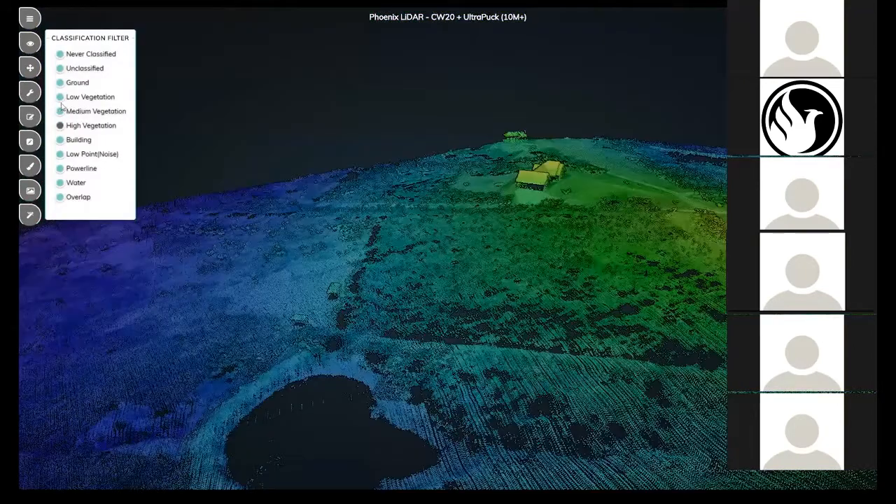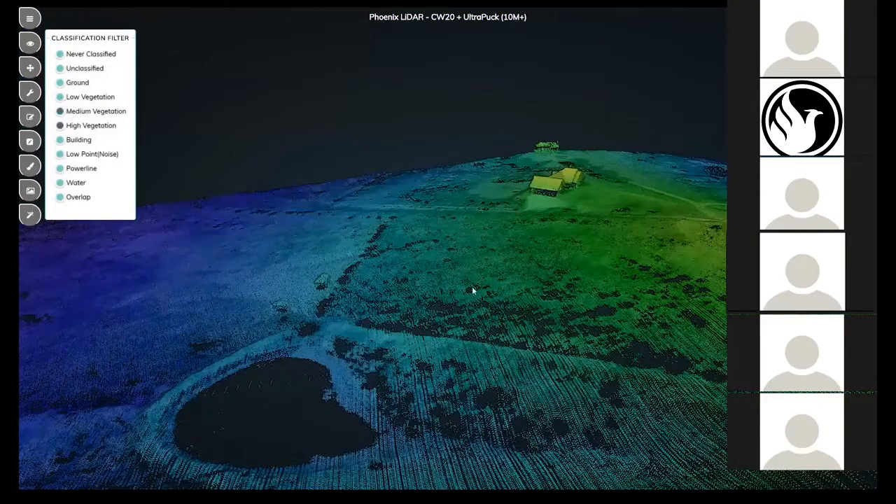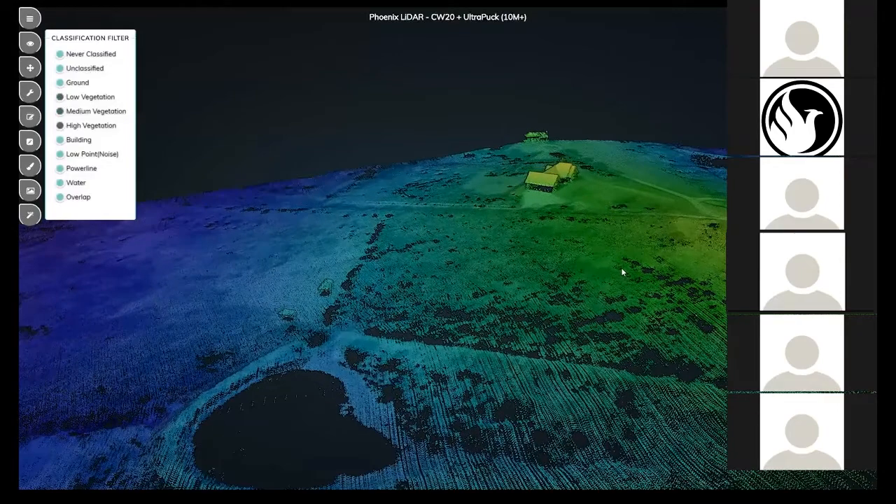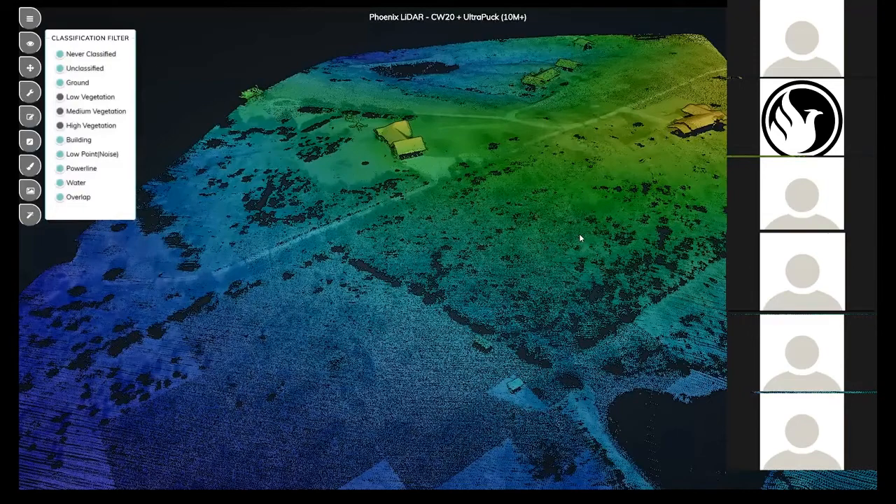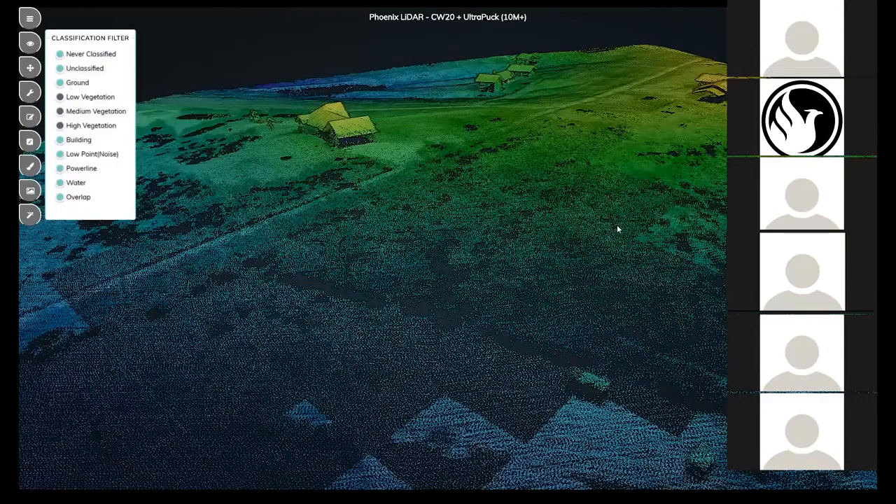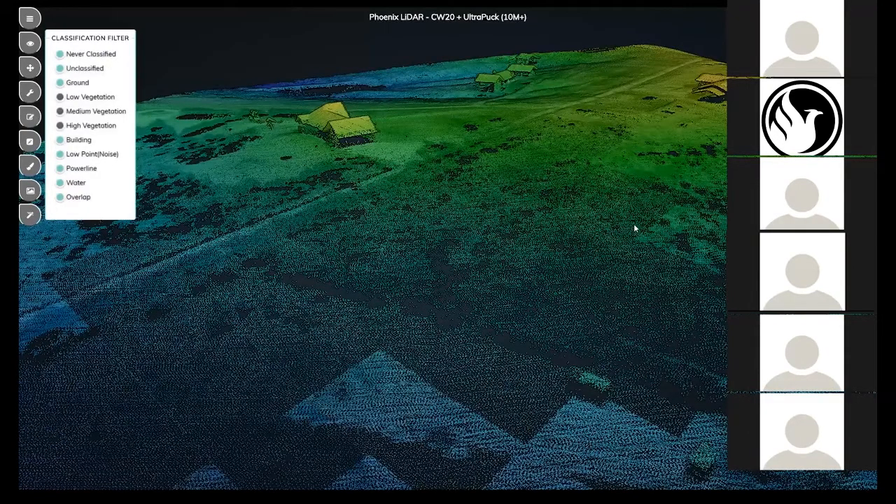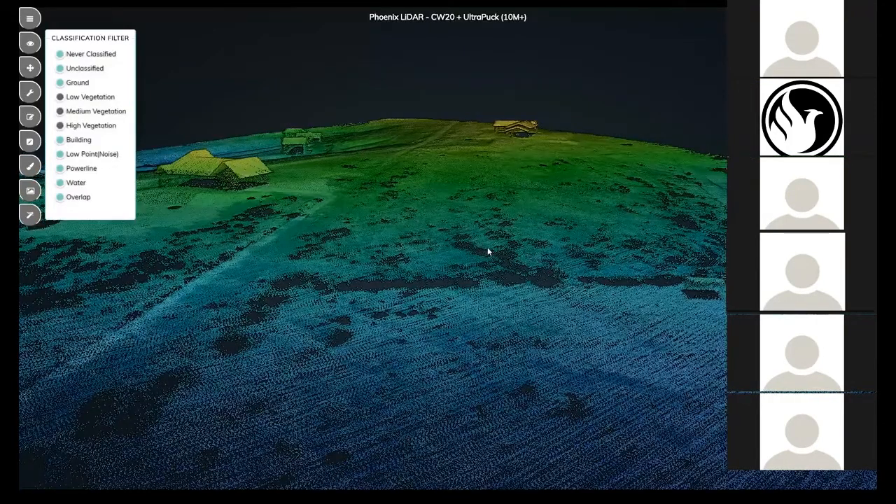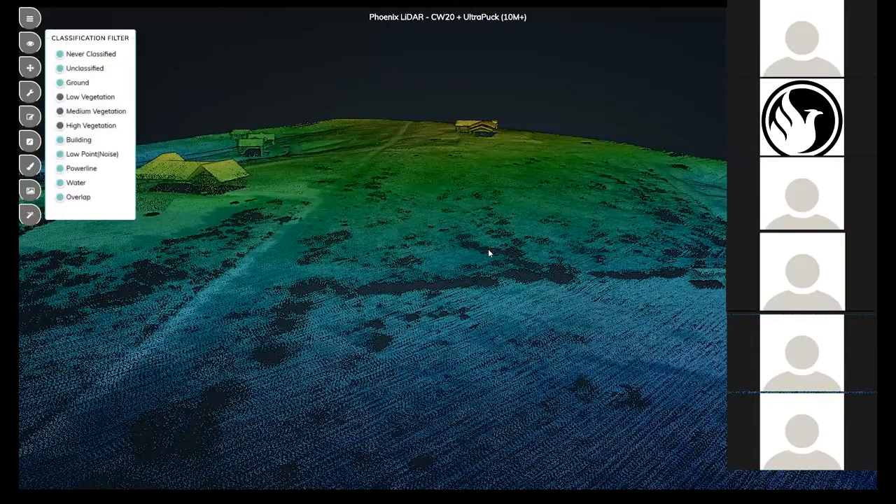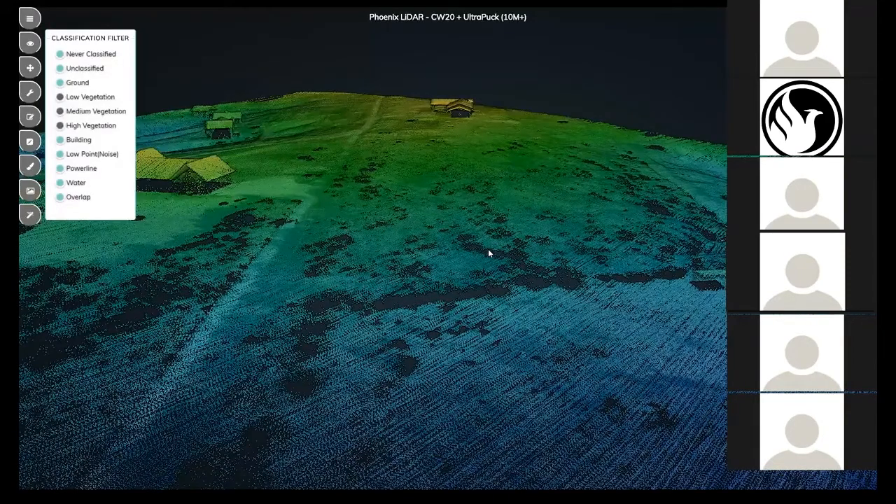So there's just our ground surface points, along with some buildings in the background. I think this is a good example of the step in evolution of UAV LiDAR towards larger areas, more endurance, and overall more data to help solve problems.